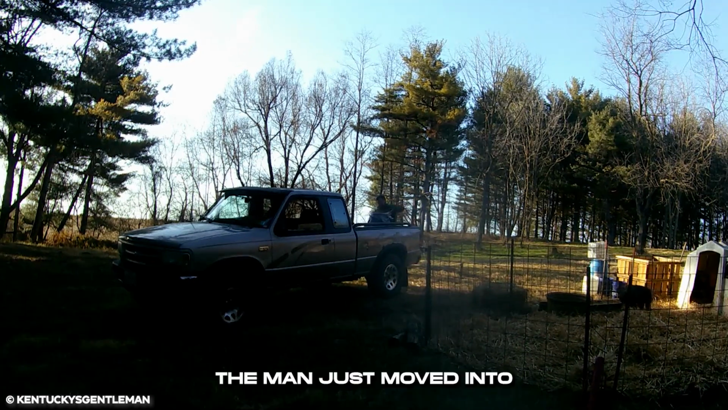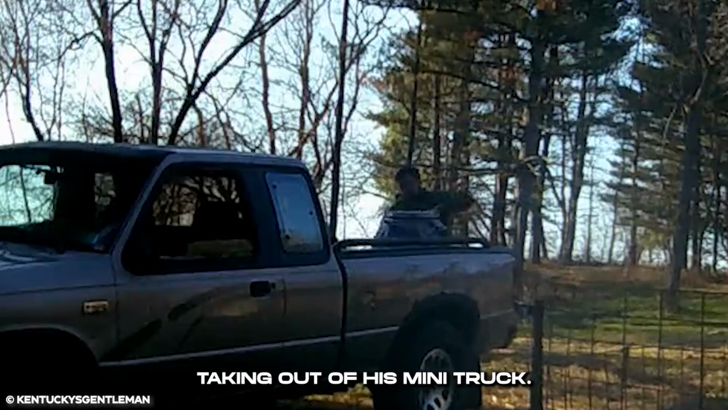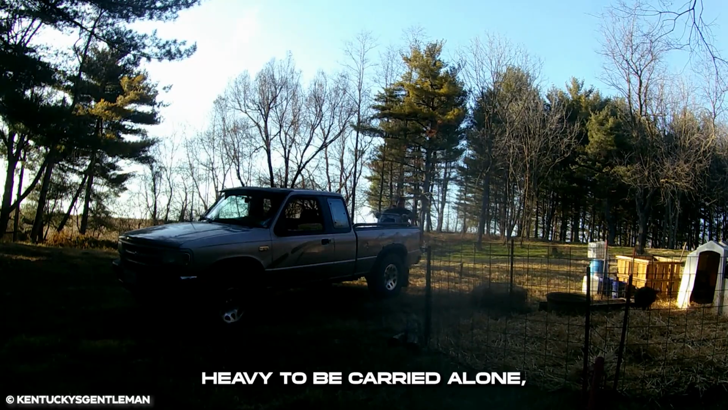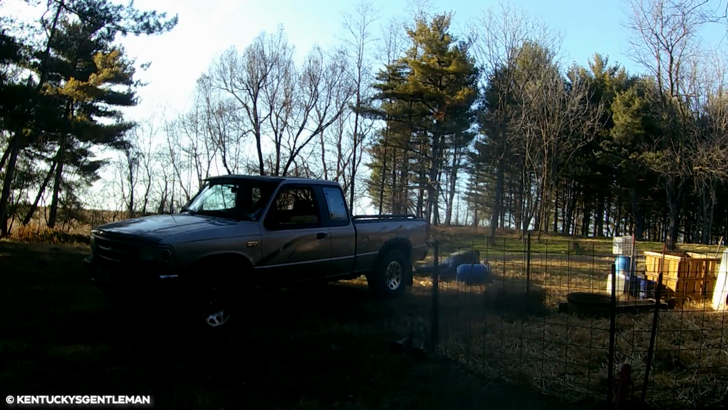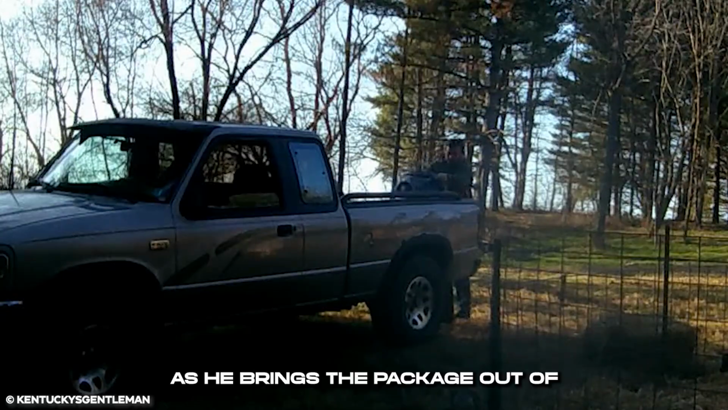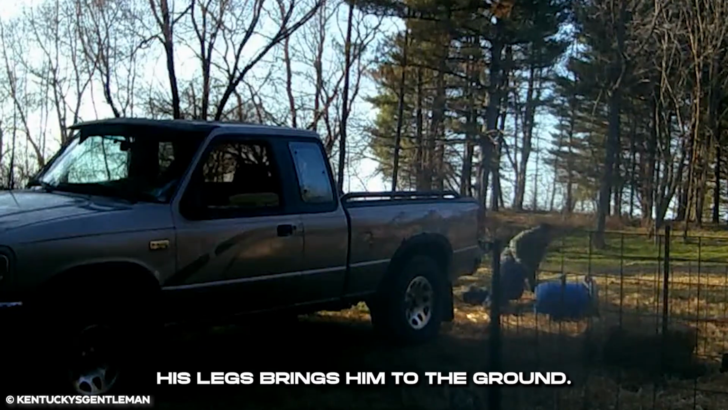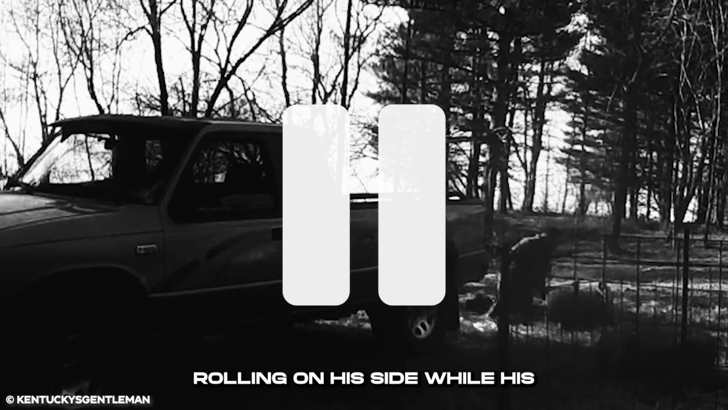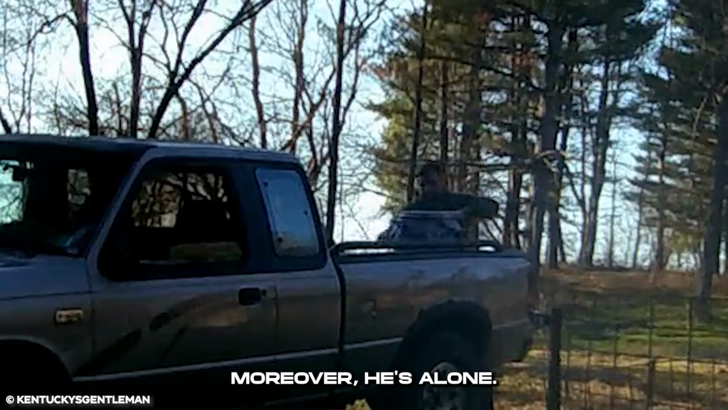The man just moved into the cabin in the woods. He returns from town with some package, which he is taking out of his mini truck. The package looks too heavy to be carried alone, but he still does it. As he brings the package out of the car, a sharp pain in one of his legs brings him to the ground. He sets the package aside, rolling on his side while his right leg lies almost useless. He just ripped his hamstring and the pain must be excruciating. Moreover, he's alone.